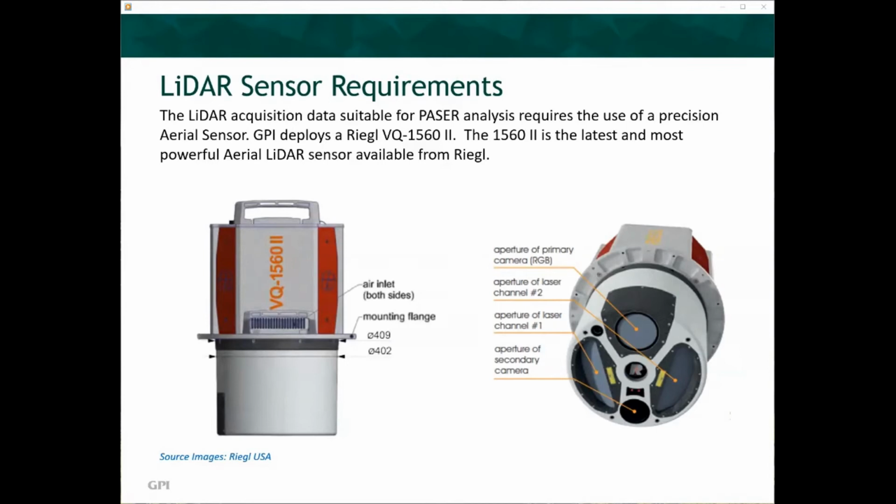The sensor provides a laser pulse repetition rate of up to 4 MHz, resulting in more than 2.66 million measurements per second on the ground, and typical operating flight altitudes ranging from 1,500 feet up to 12,100 feet, producing a wide range of point densities.